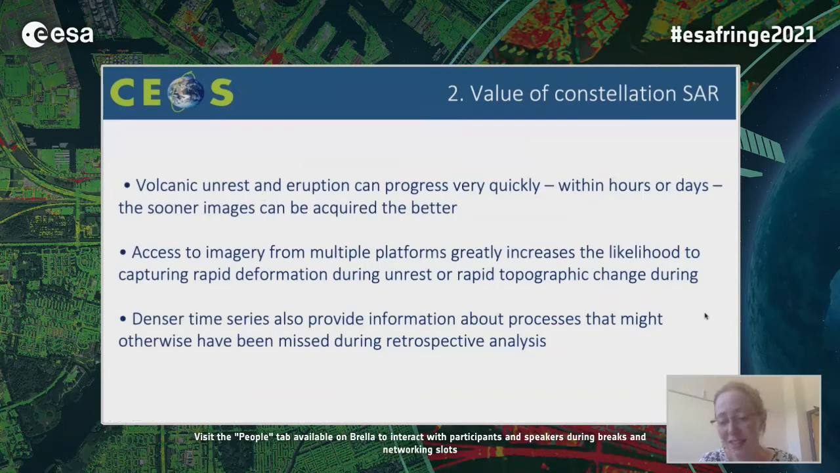12 days or 6 days is not necessarily enough to capture the important changes at a volcano, which we need to know about in order to forecast hazard or to think about how an eruption might progress. Unrest and eruption can happen quickly, they can change within hours to days, and the sooner the images can be acquired, the better. So access to imagery from multiple platforms increases the likelihood that we can capture multiple events, and denser time series also allow more interesting and useful retrospective analyses.